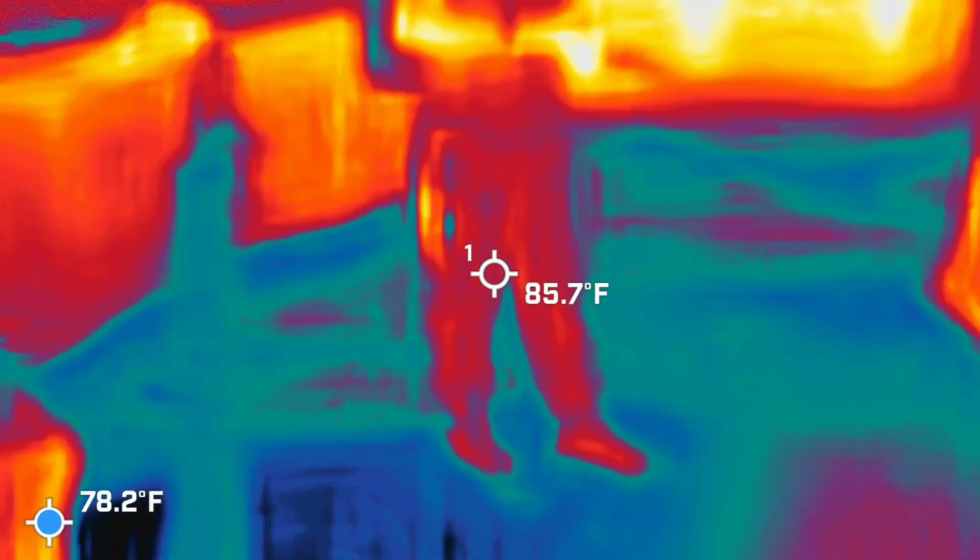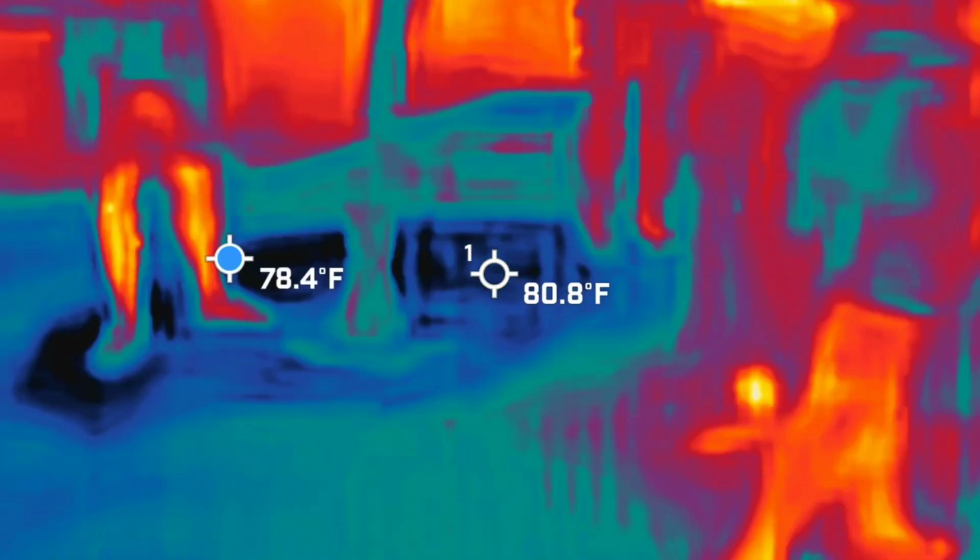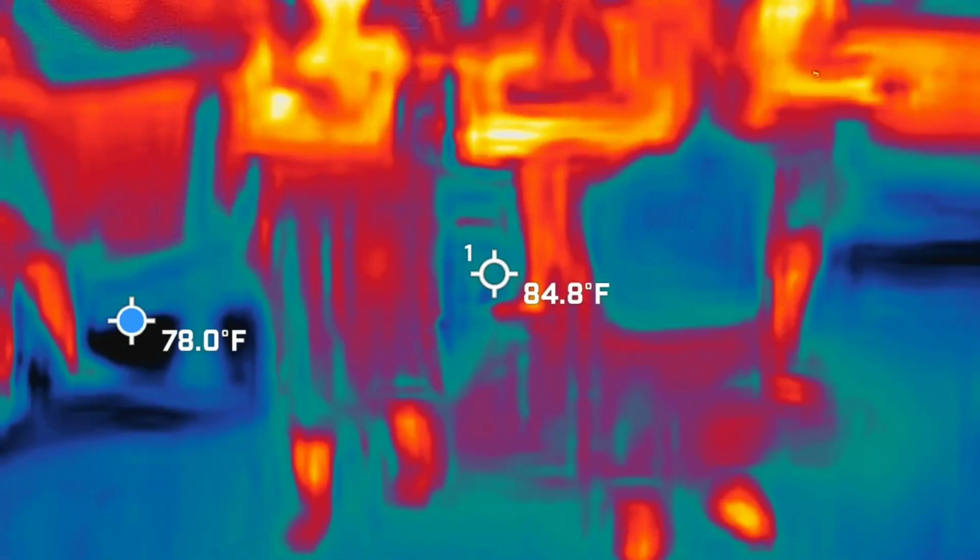All right, let's spread out. You two stick with me. Come forward. Don't take pictures of people and license plates. All right, 13.